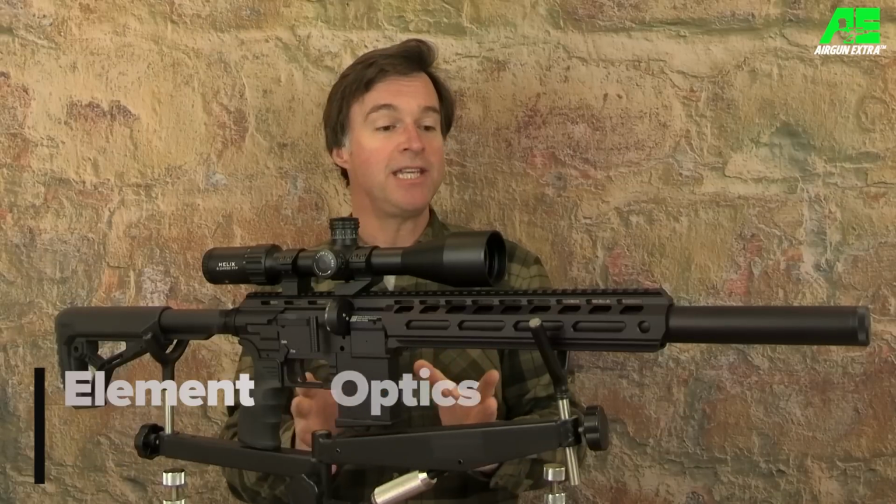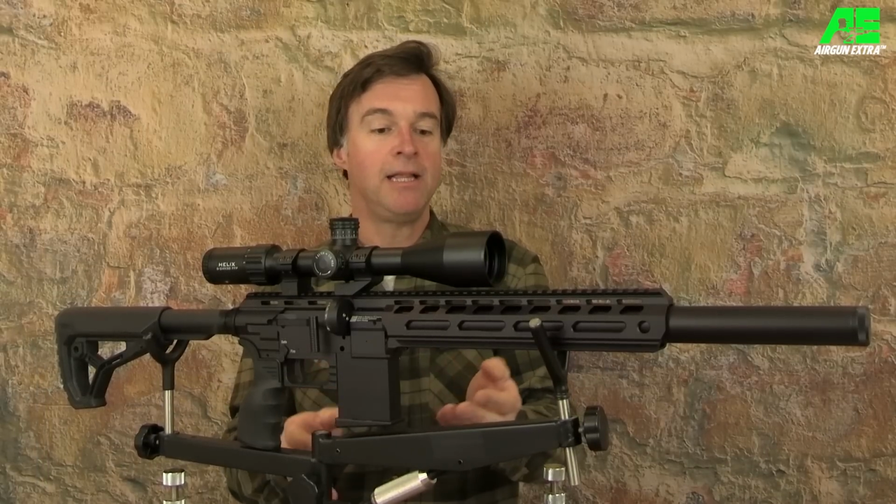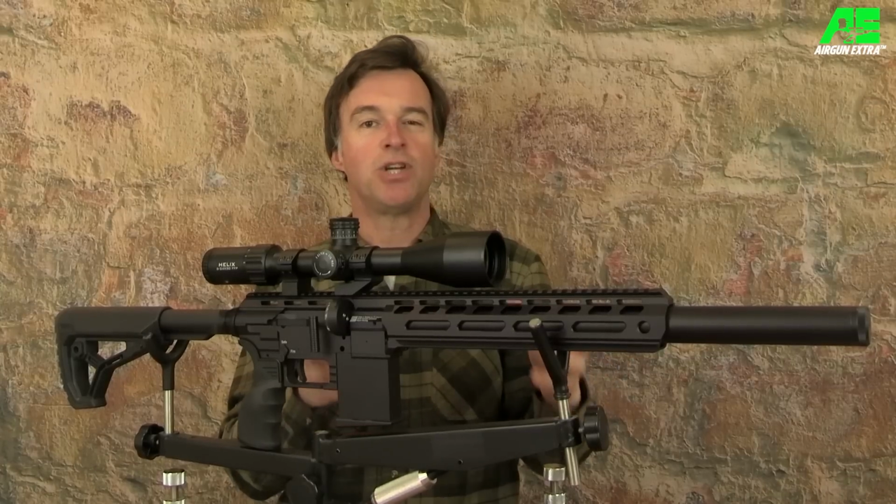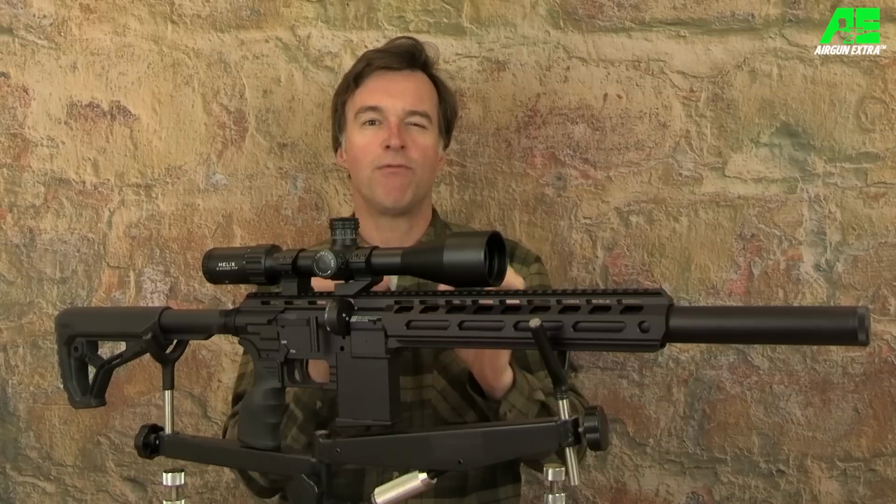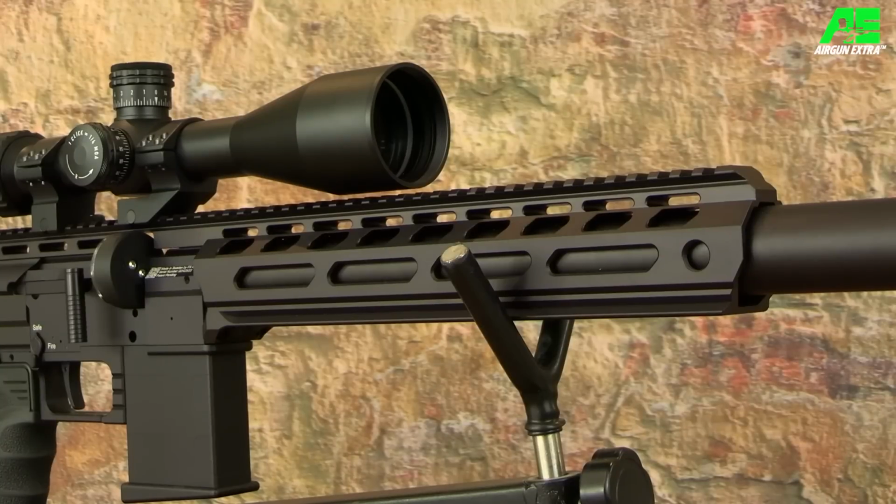So the fore end incorporates a 250mm long Arca rail. There are MLOK slots in the underside, and you've also got sling attachment points. Now, this arrangement gives you a lot of options for accessory attachment, and also that fairly square profile should make for a really secure hold in a standard tripod clamp. It also happens to feel surprisingly good in the hand.